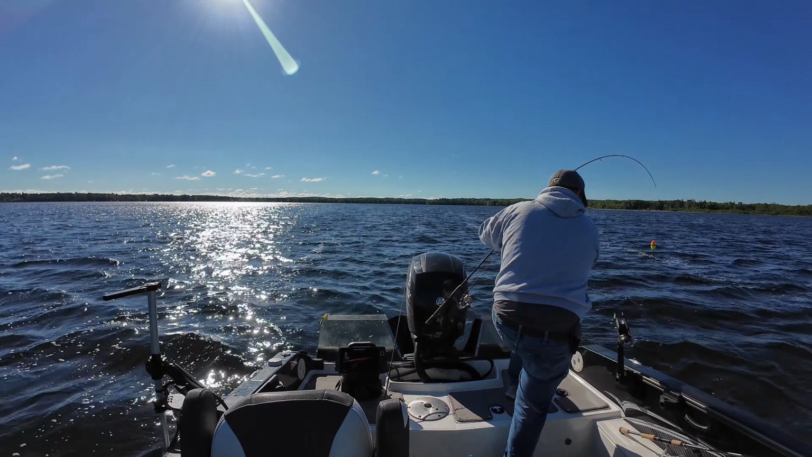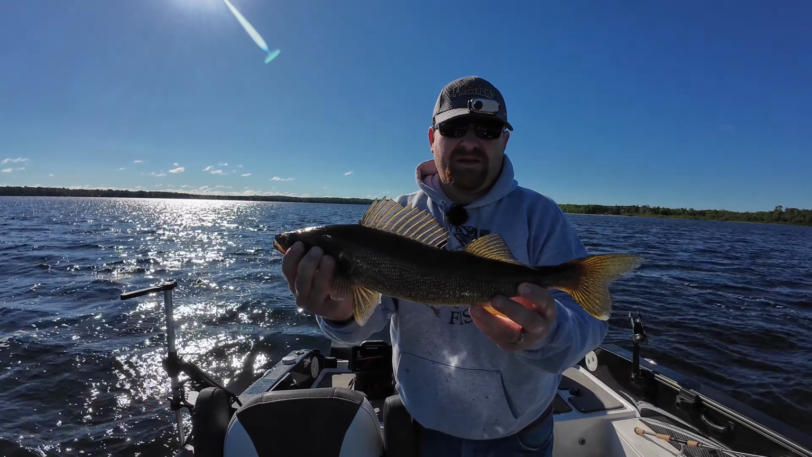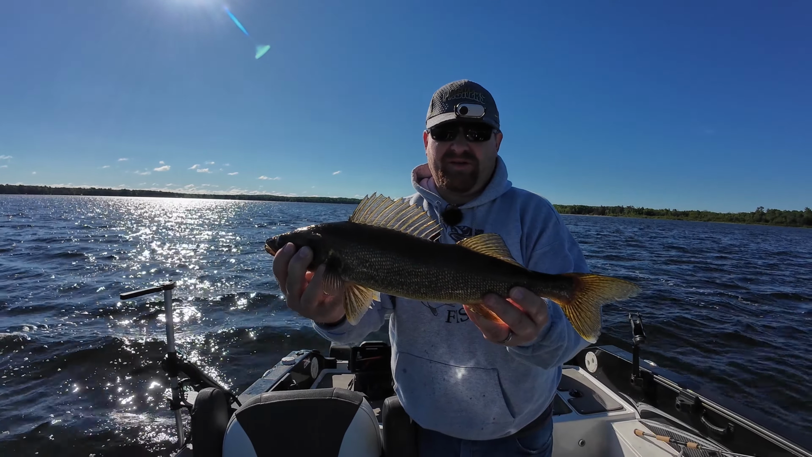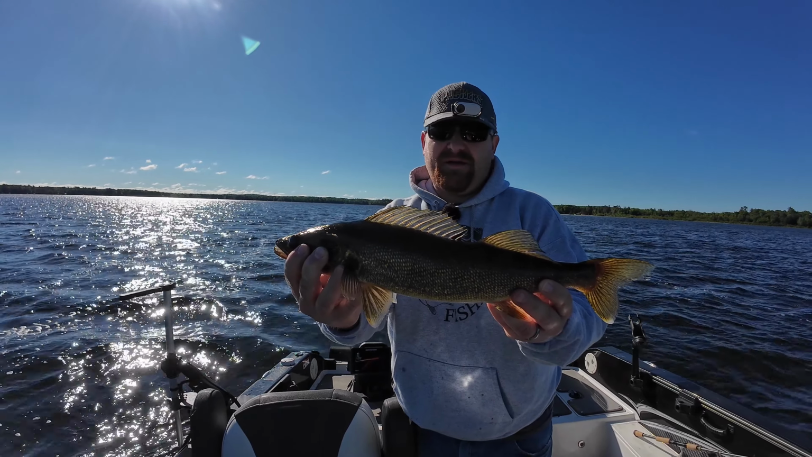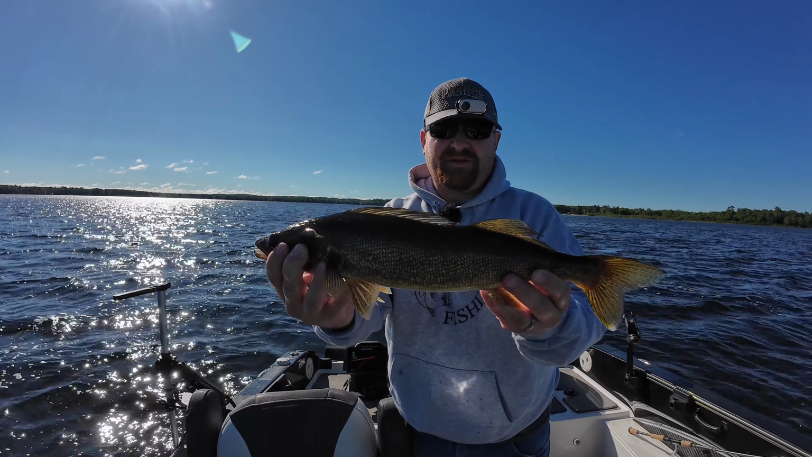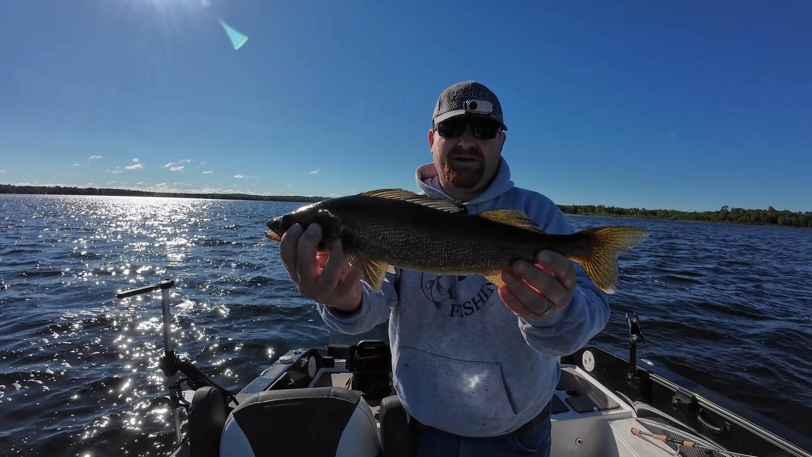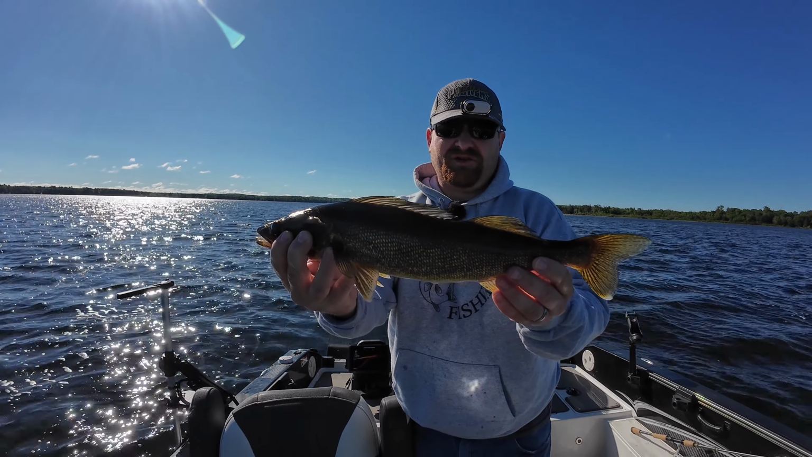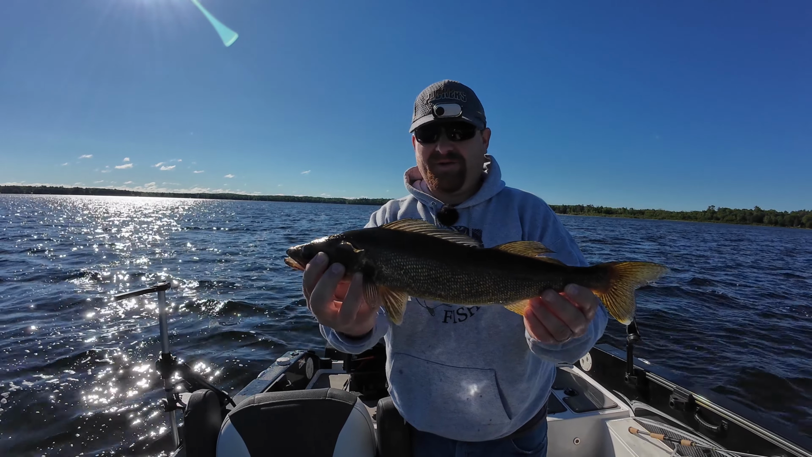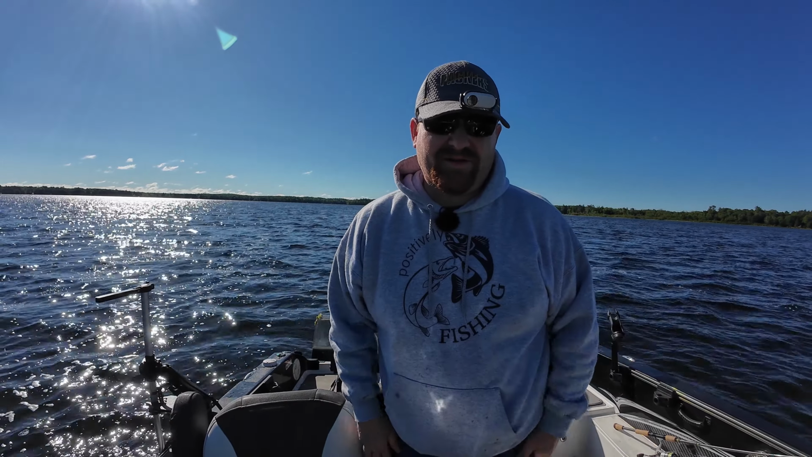He's a little bigger. That's a little more like it. I know this sun angle is terrible, sorry about that, but sometimes when you've got a lot of wind, this is how you have to set up. But this one's a lot more like it right here. This is probably a 16, 17 incher. Well, another one on the slip bobber. Get that guy back, see if we can get some more.